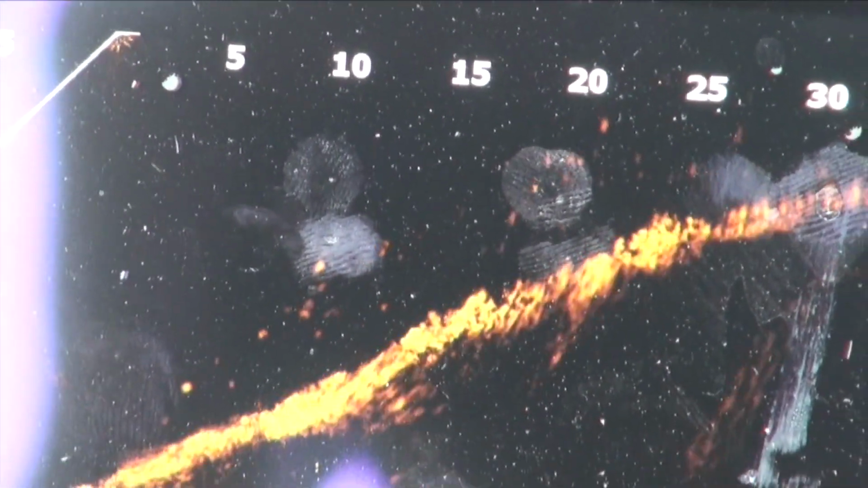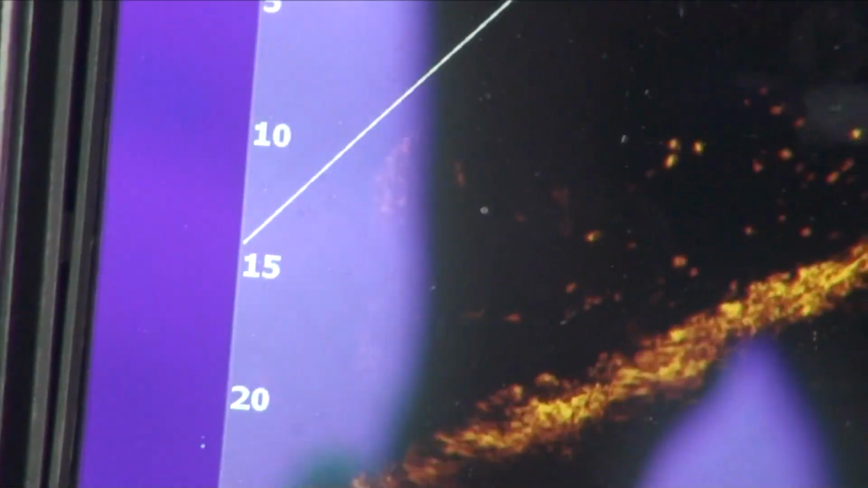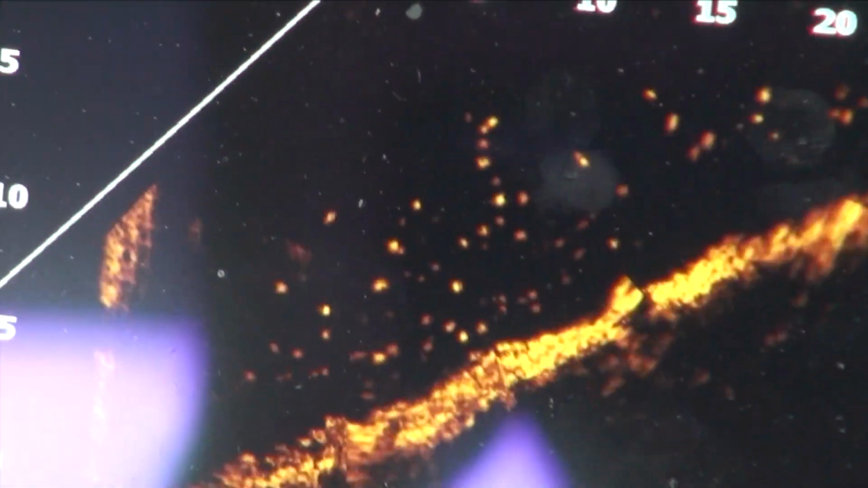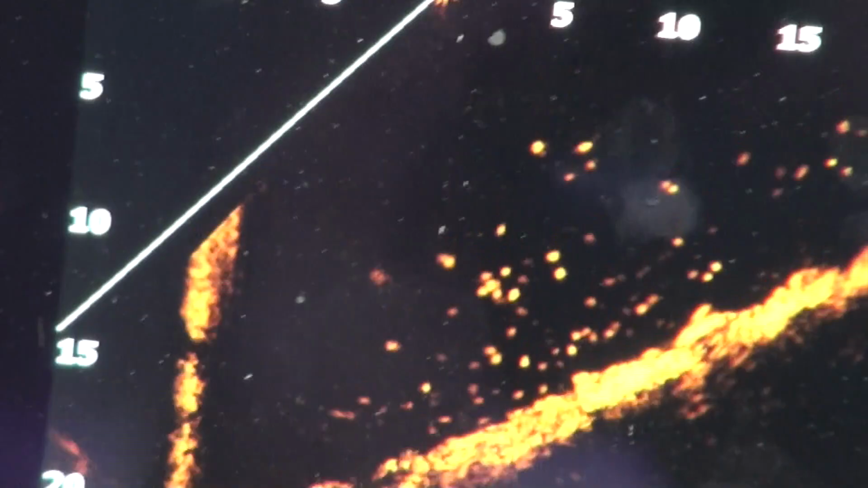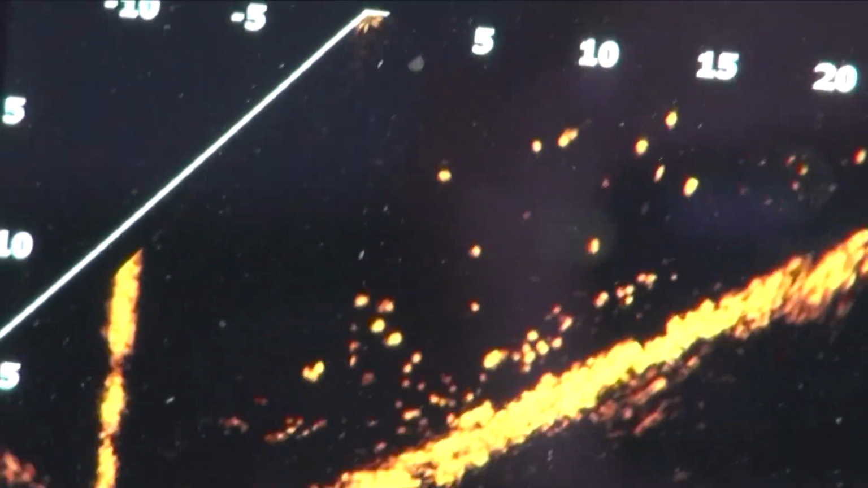There they are. All of them up shallow. There's some below us. They're small. When they've been big, when they've been carp or bass, they've looked like fish and not just dots. Look at them all moving though. They're responding to me being overhead, for sure.